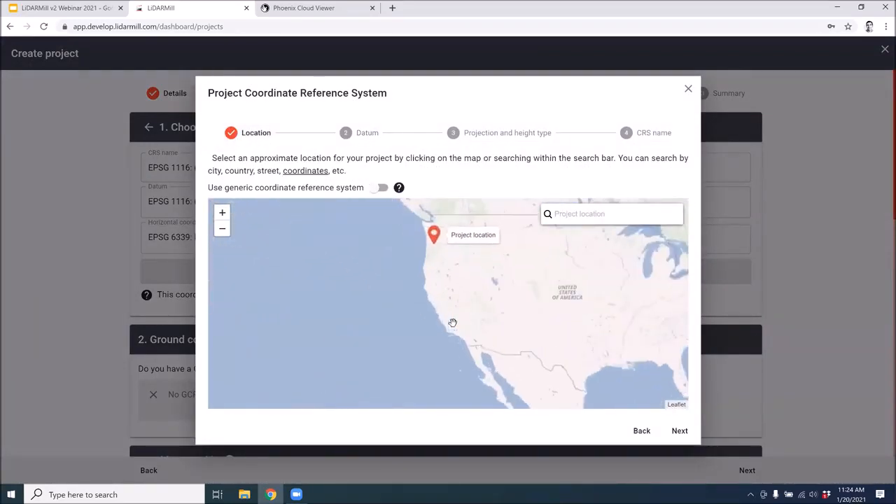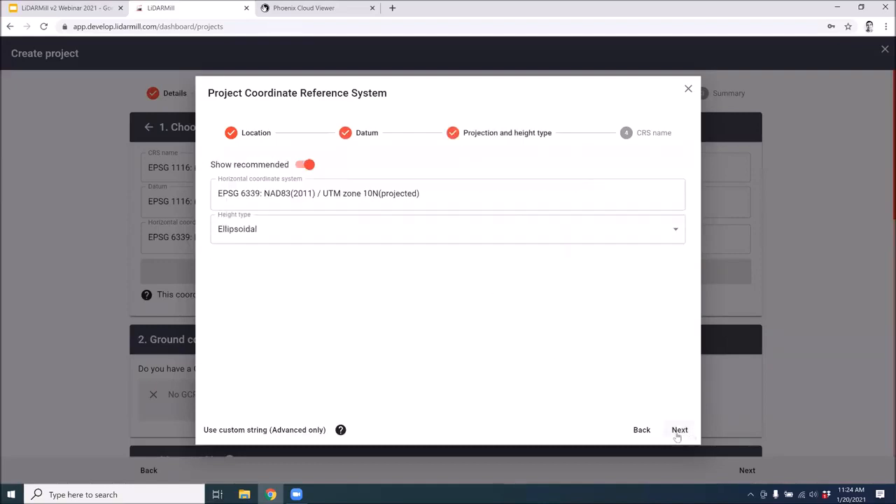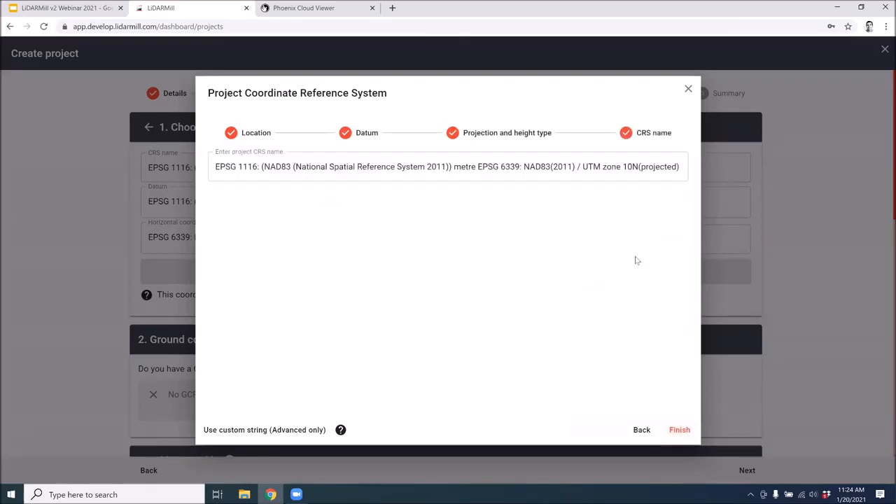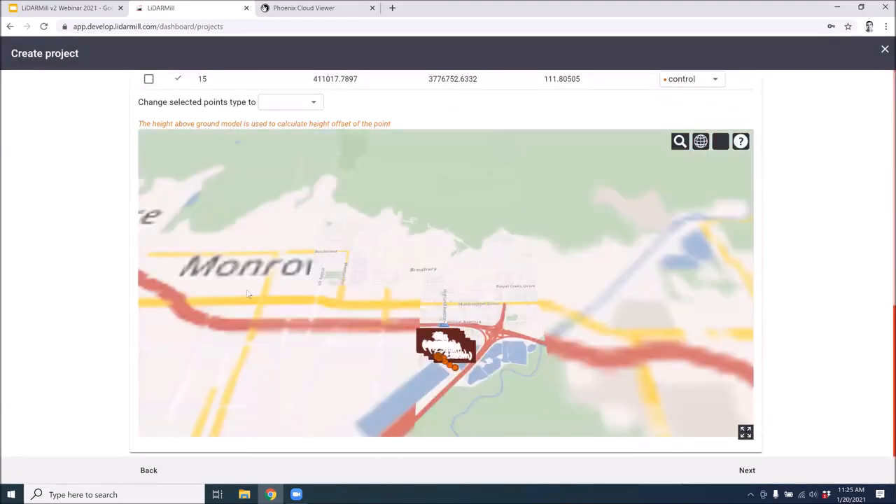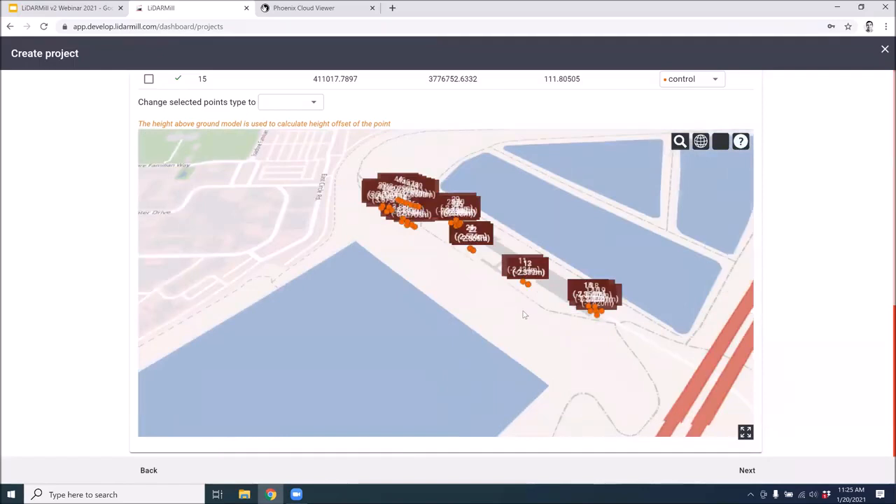Our location is definitely not the right UTM zone for these coordinates, so we can go back through this. Choose zone 11. And now we've just troubleshot a really common problem.